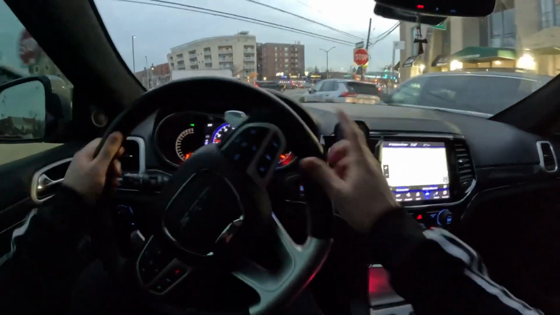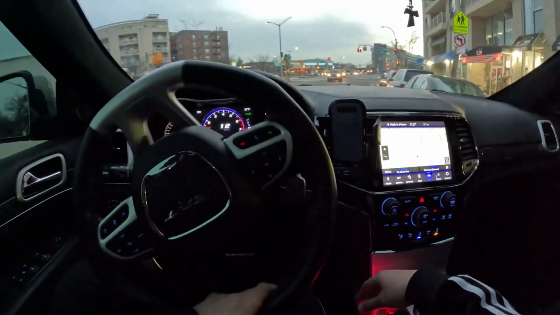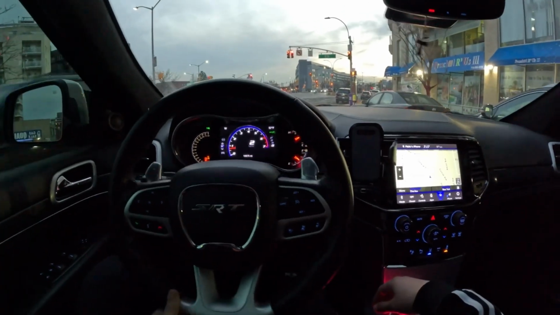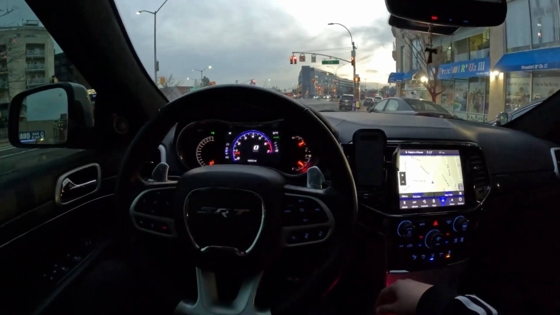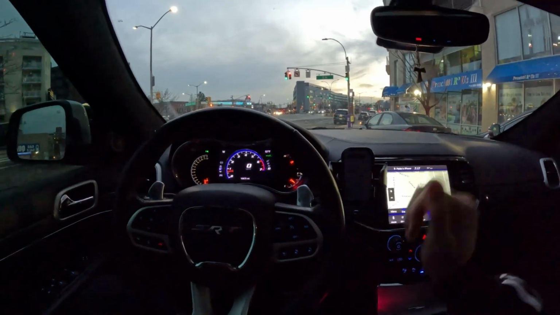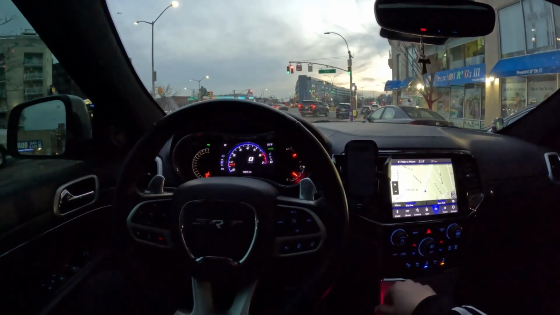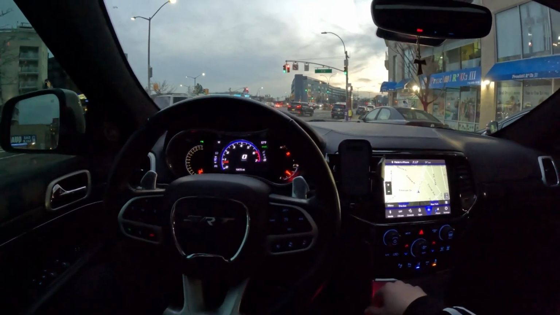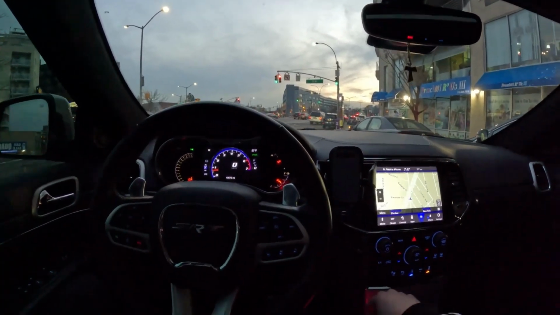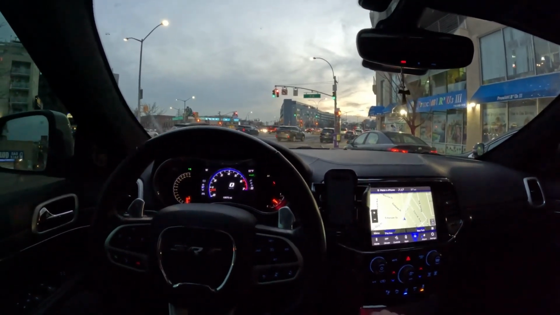So let's see if I can just have a nice, fun, crisp ride this evening. The weather being 57 degrees, the car runs real nice. Have the car in sport mode right now, which I like better than track mode. Track mode is definitely cool. It's very peppy and very sprinty, but it's tight, and around these streets, it's just a little bit too jumpy for me.